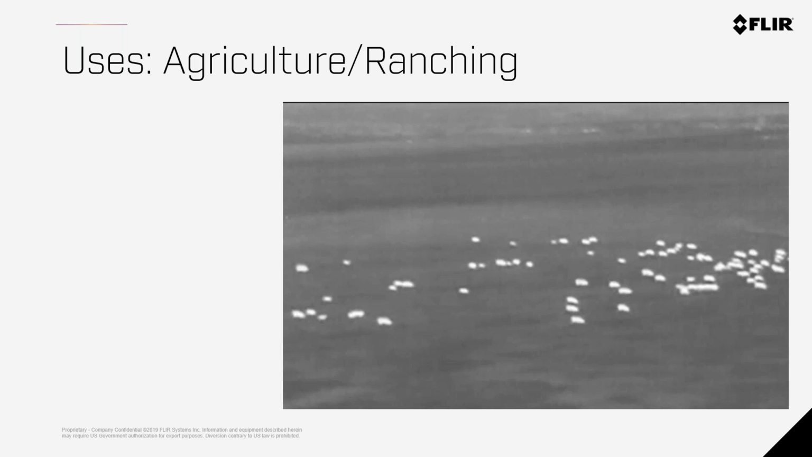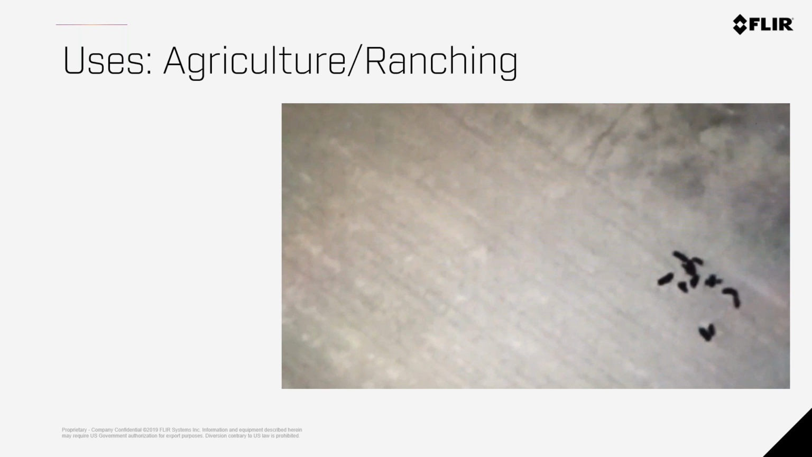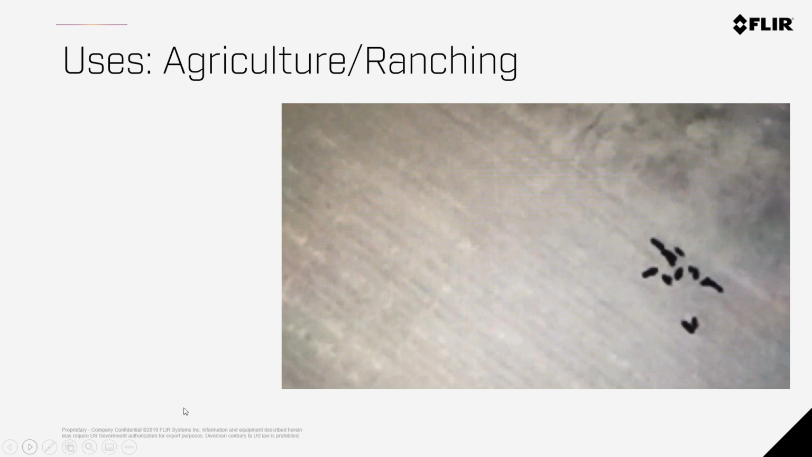I can't vouch for how accurate, but I think over time, the ability to do wildlife or stock counting from an image like this will be quite easy in real time. So if you're a rancher, you can know if you're producing more, if you have animals that are missing, all of those things. And this was done at quite a long range, and you can see how easy it is to determine where the wildlife is.